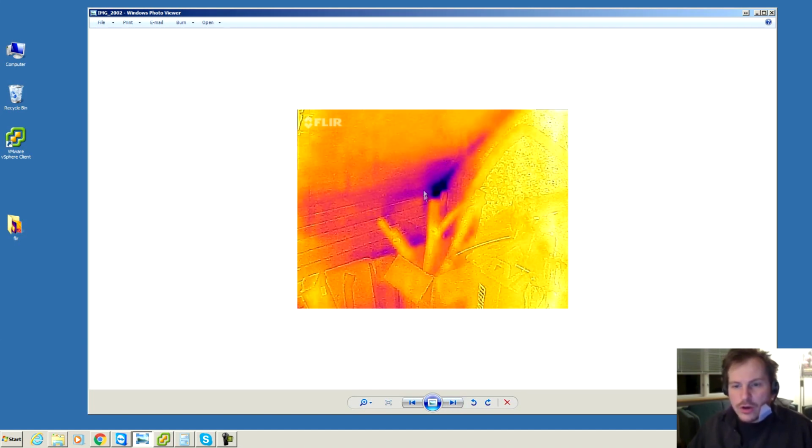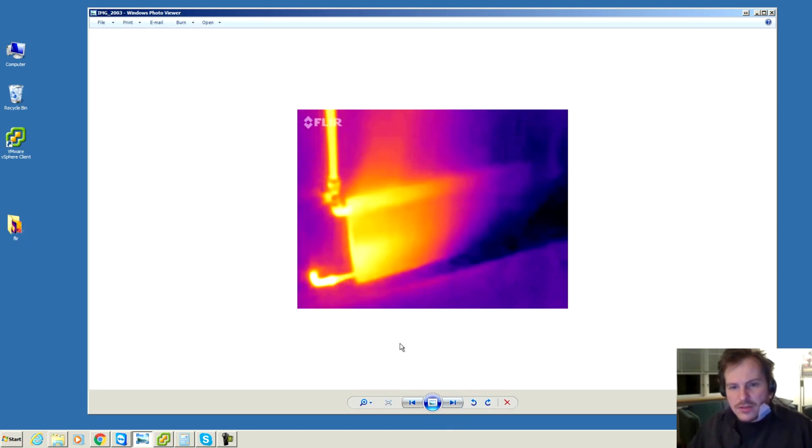Here's a cold corner that I found. There's probably quite a bit of insulation missing right there. Otherwise it's hot, but that little bit is cold. I just found this radiator. I thought it looked cool that the heat is coming in here and trying to get over here, but this part of the radiator over here is pretty cold. All the hot water goes down that way, and actually the water coming out of it is probably a bit too hot. So that radiator outtake should really have been over here. I would have divided the heat in the radiator a lot better. Now it's just going that way down.